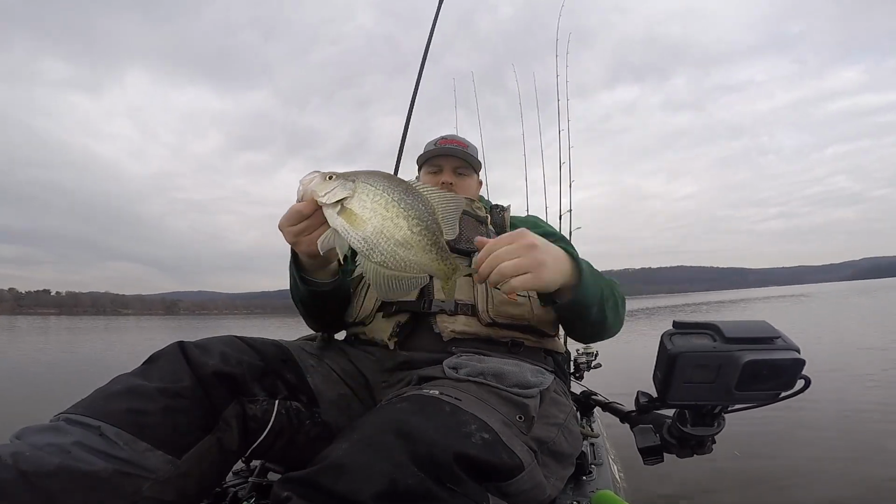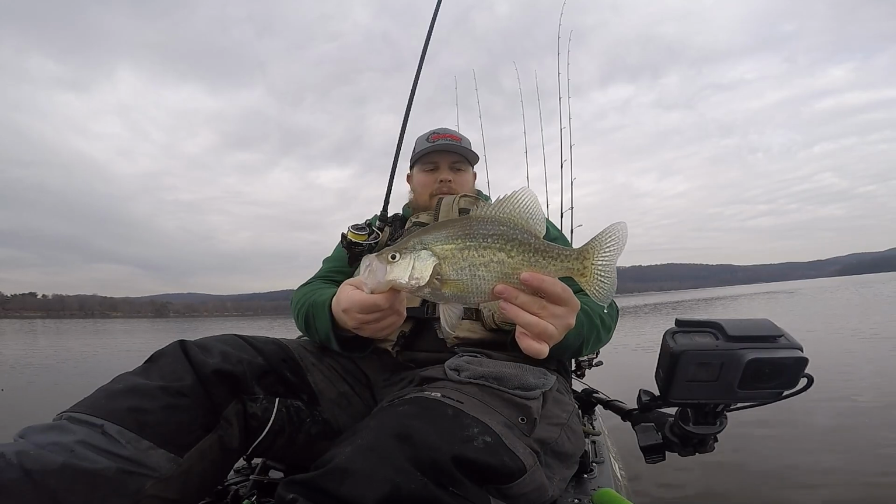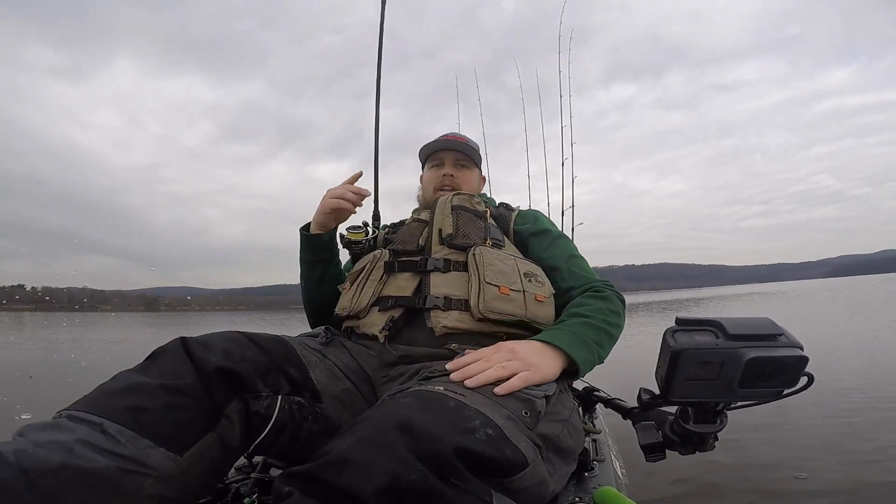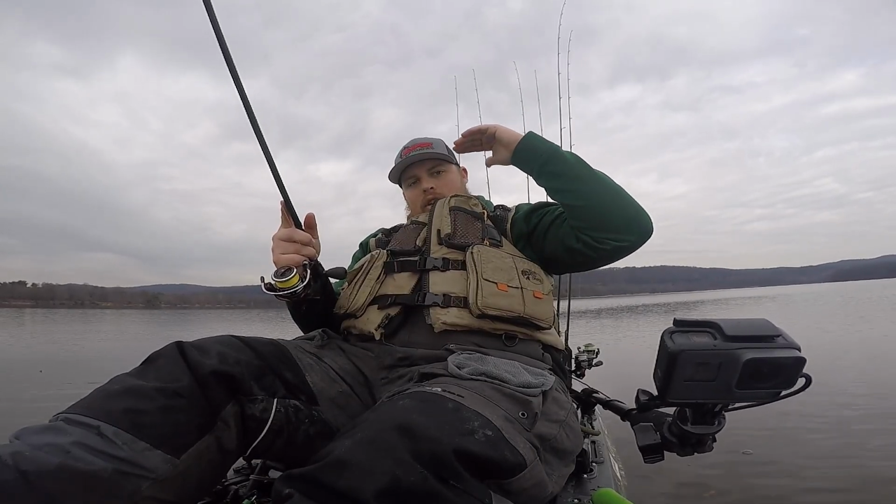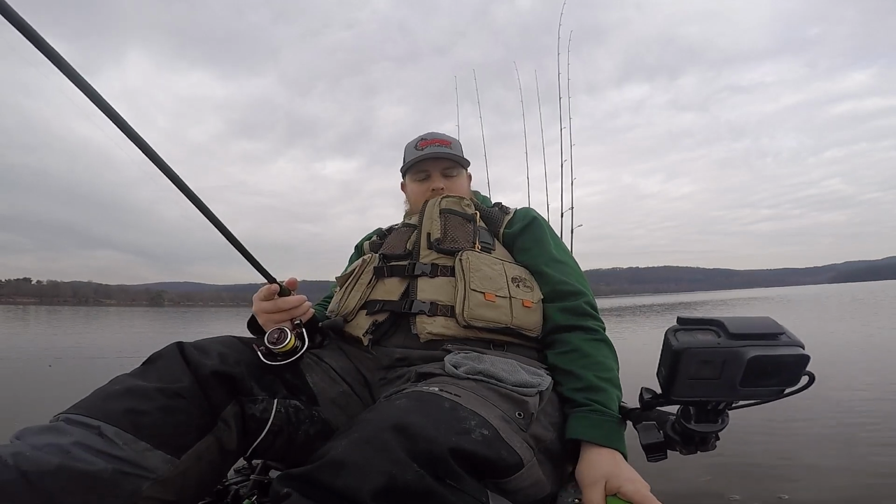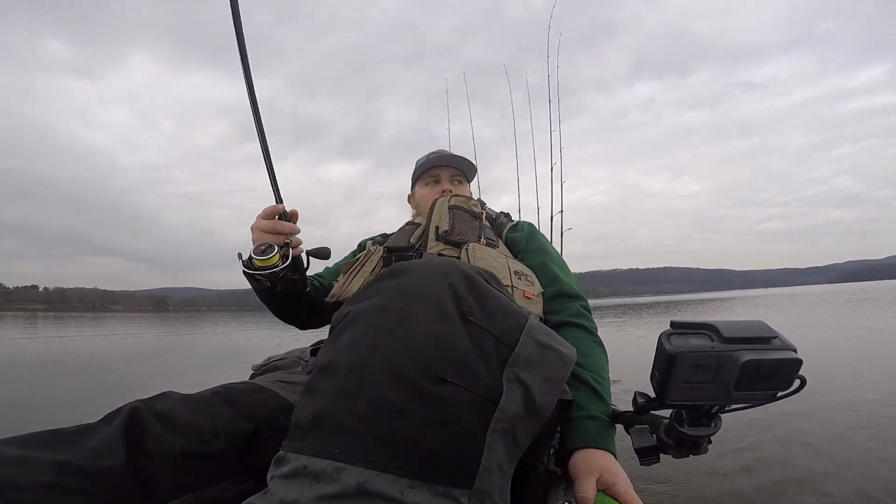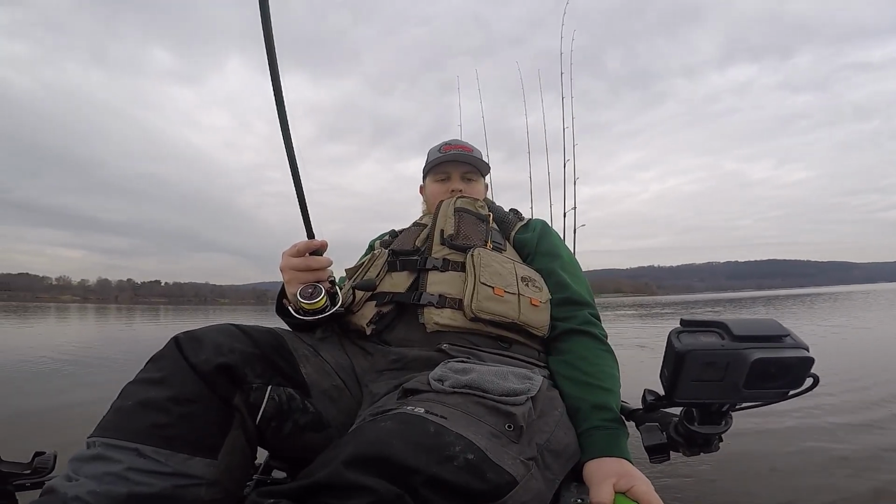Yeah, that's one of the better ones. There's a 12-incher. My PB's 15, 15 through the ice, black crappie, but it's a solid white crappie. There we go. And with this muddy water, as you can see, I'm bringing it right from behind over their head and just slowly floating it above from behind. They turn on it and come right up and smash it. Such a fun way to catch them. There's also bass, largemouth and smallmouth in here, and there's hybrids, wipers.